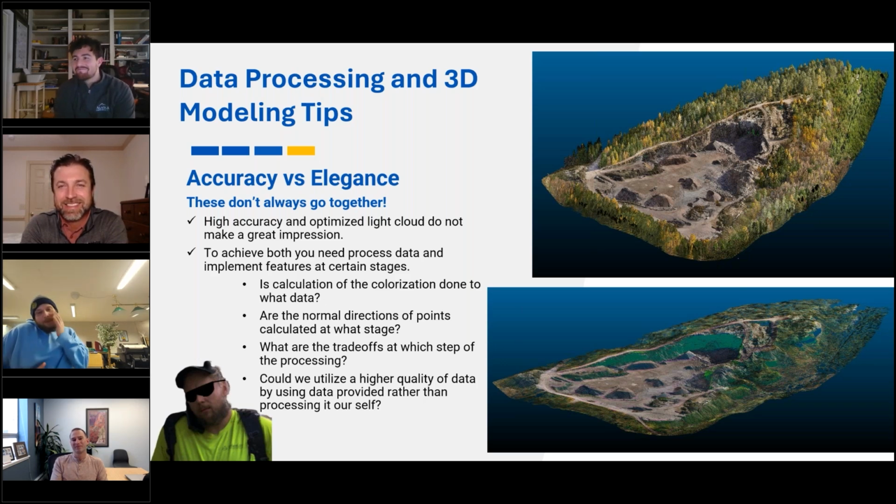But to achieve both of these things, you need to think about in which stage of the project you're doing this. So let's say you're doing colorizations on point clouds from the terrestrial scanner. You run the filters before the colorization. So are you coloring all of the points, or are you coloring the part that's left after cleaning? And depending on the program, this affects the coloring process.